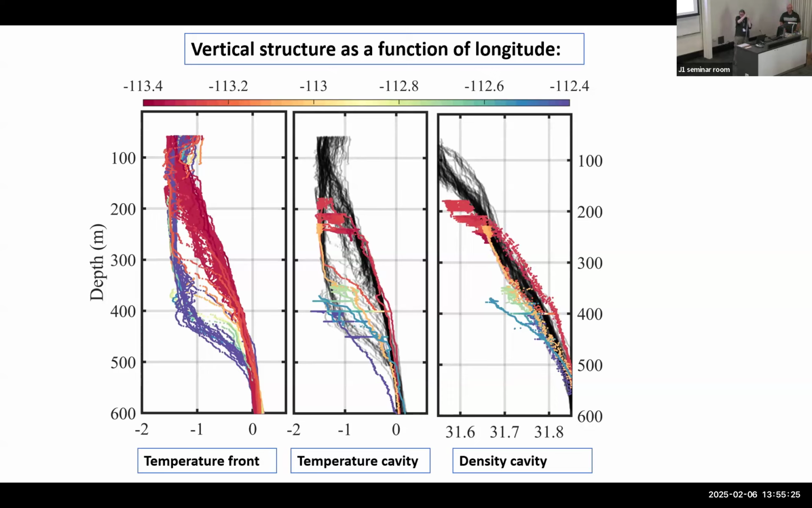That could explain why we have these steps. But then we came back 2 years later, so we are quite certain this is something solid that we are measuring. We also had some overlapping lines, and it doesn't change enough in 1 week. So we think it's ice. Not many answers, I'm sorry.